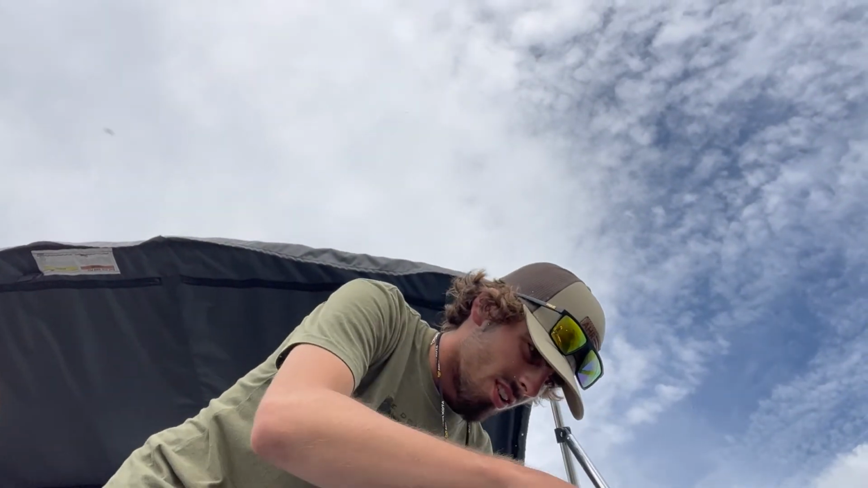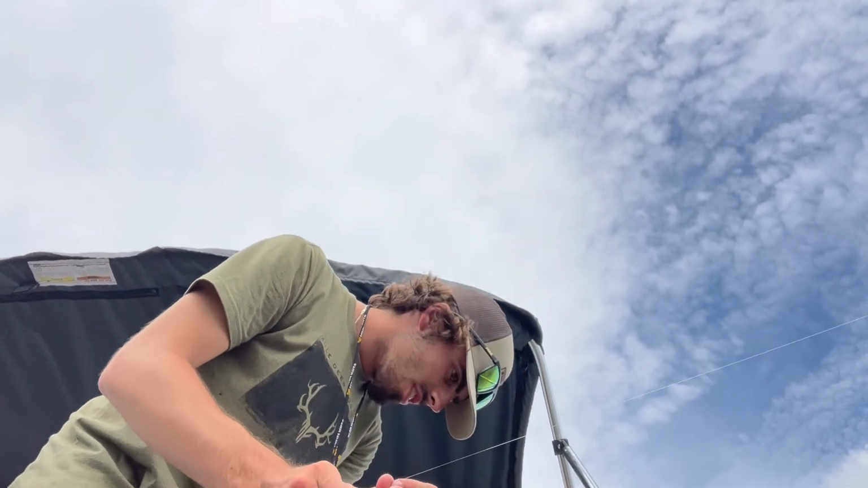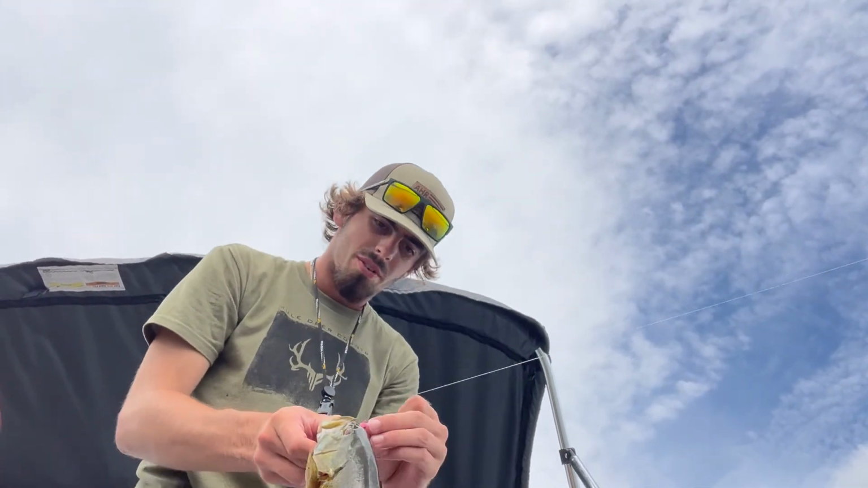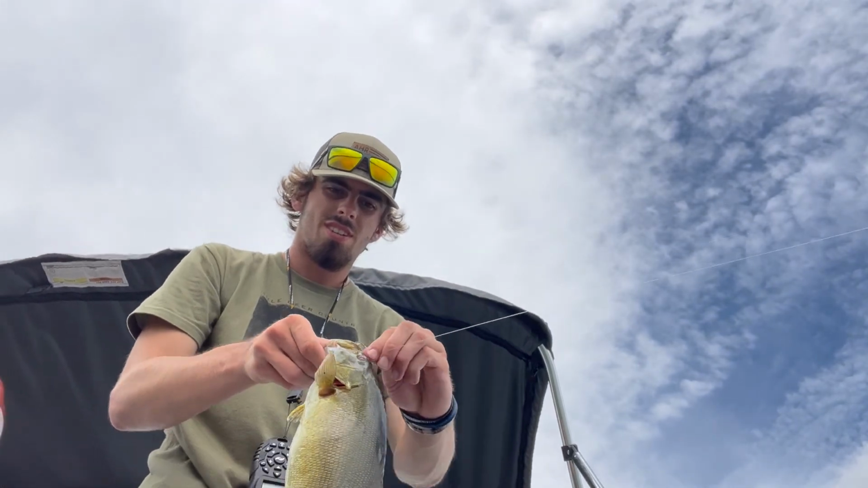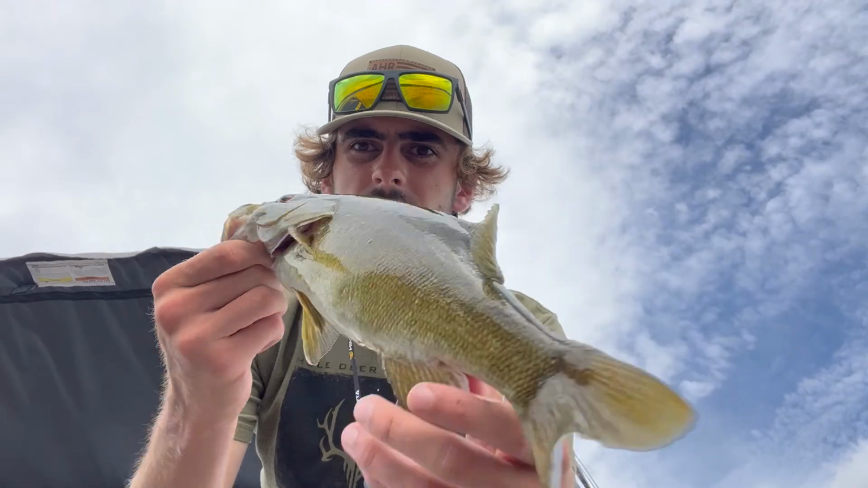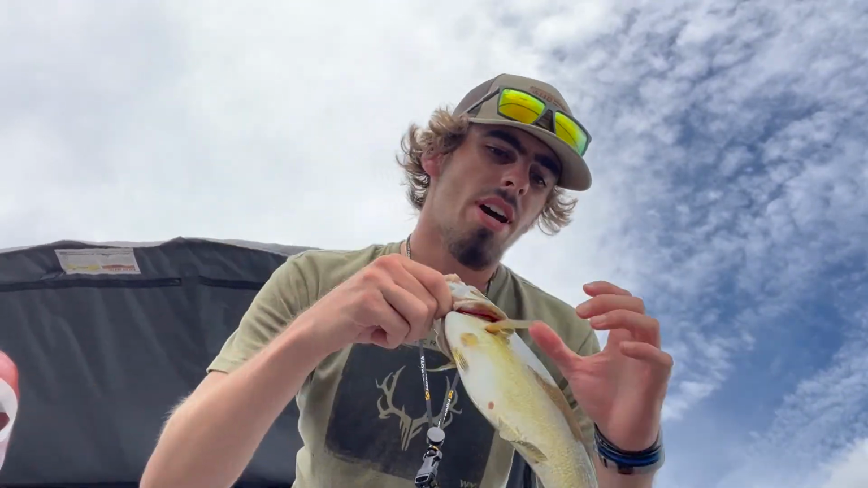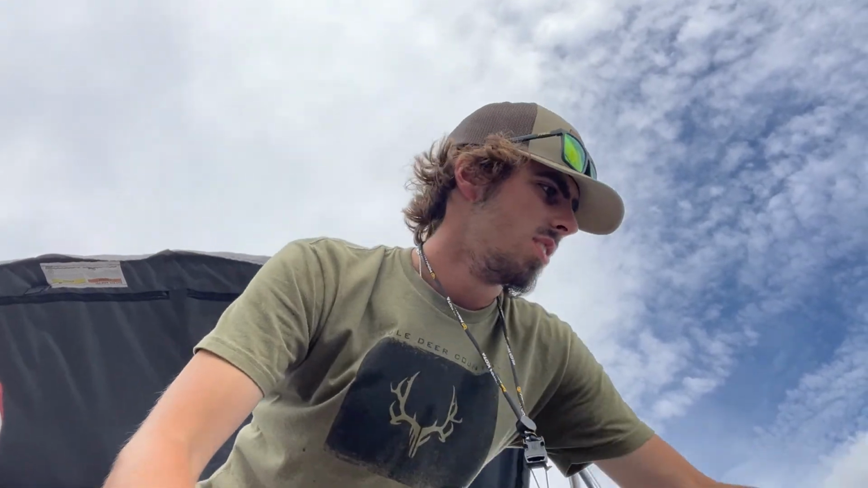Oh, wow. He just threw up a crawdad all over the boat. That's what I'm talking about. That is a little chunky Wisconsin smallmouth. That's what you need right there. Go ahead and get him back in the water and keep catching some fish.